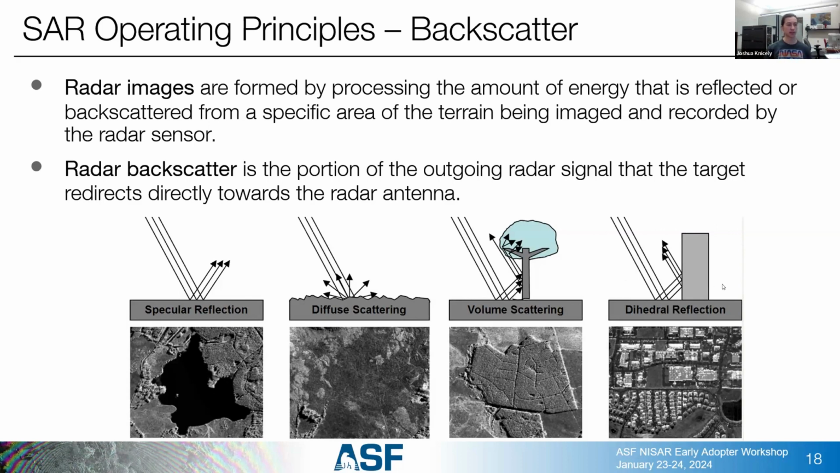And then the special case that we have is dihedral reflection. This is basically where we have right corners acting to send the radar wave directly back to the sensor with most of its power, a really large signal. This generally happens with urban areas if they have the right orientation compared to the sensor, or with tree trunks, and sometimes with agricultural growth, though it's a bit more rare with that.